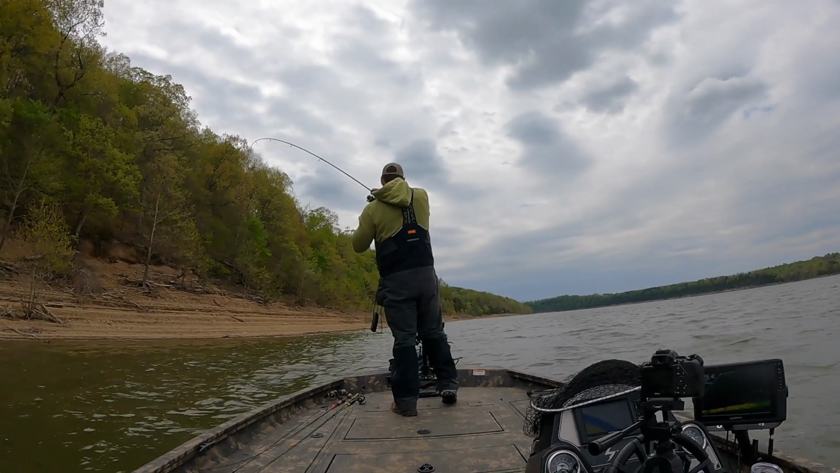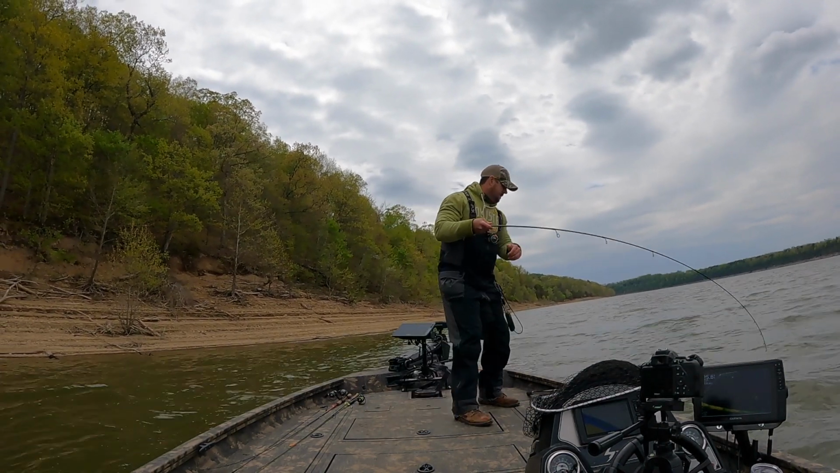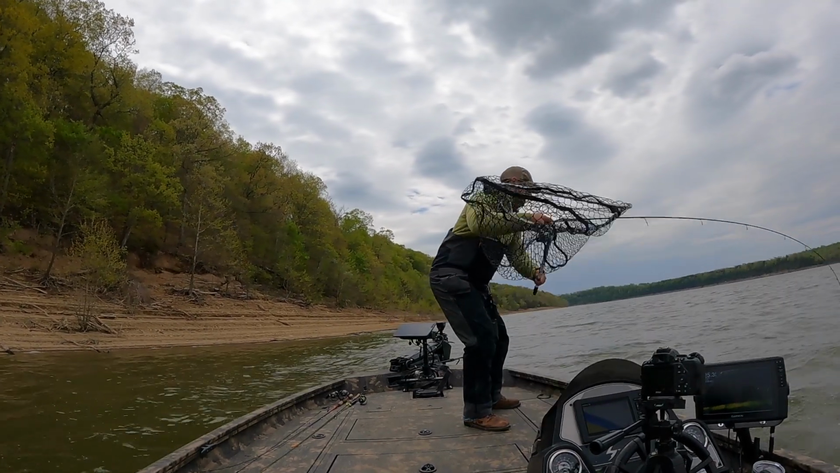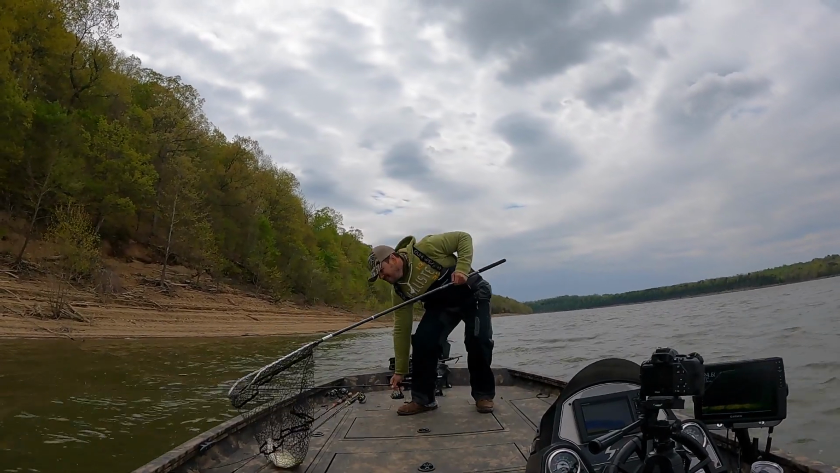On that one there, I never did see the fish hit the bait. I just felt the bite, and that's a lot of fun whenever you're able to fish more of a traditional method. Those were a little bit better fish.